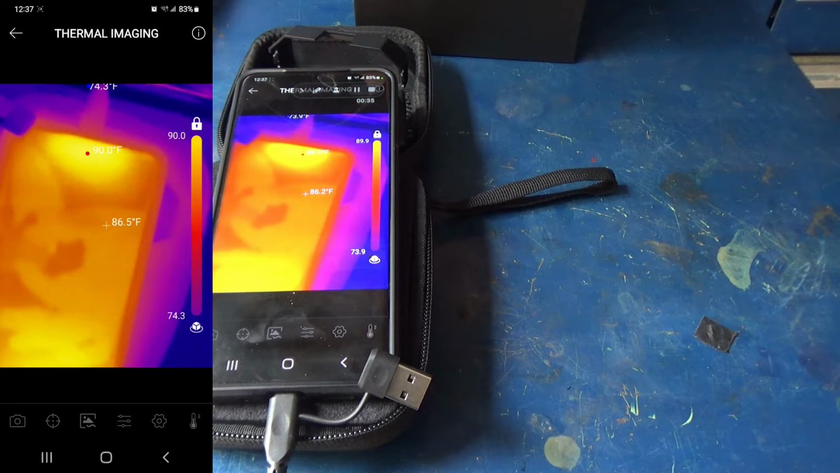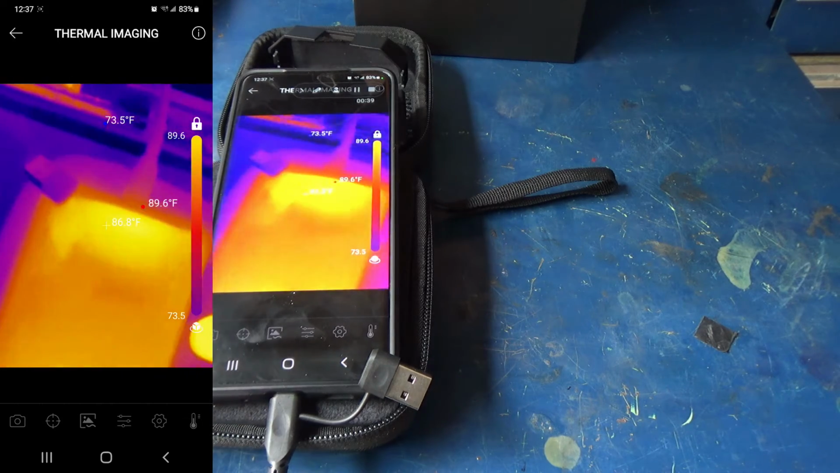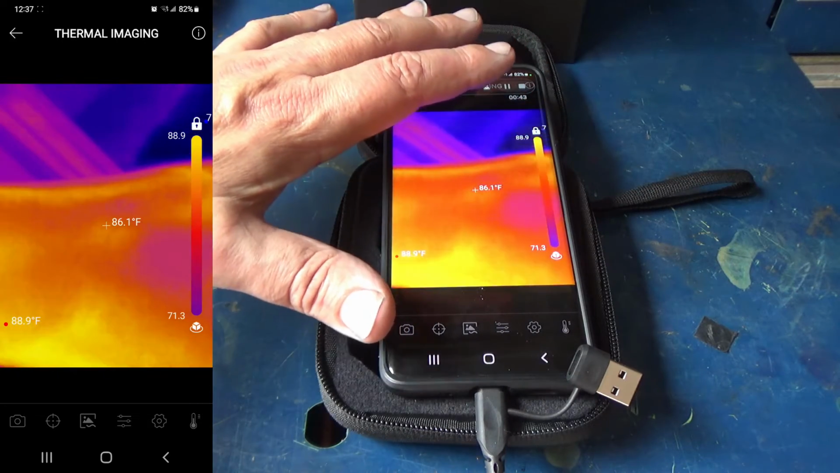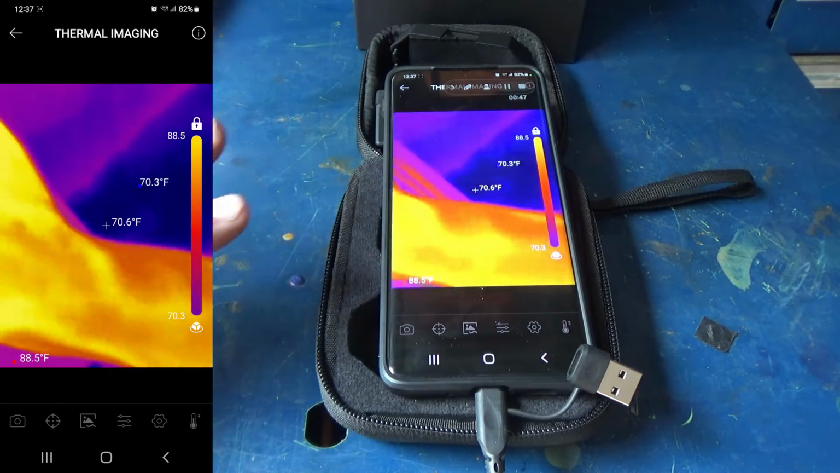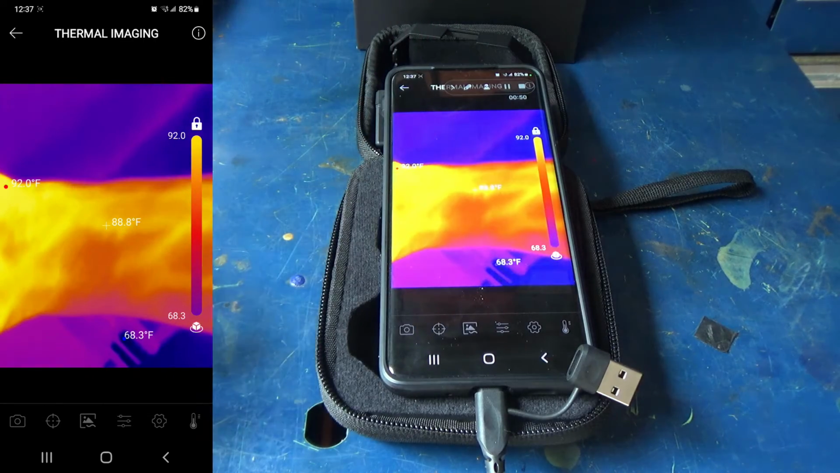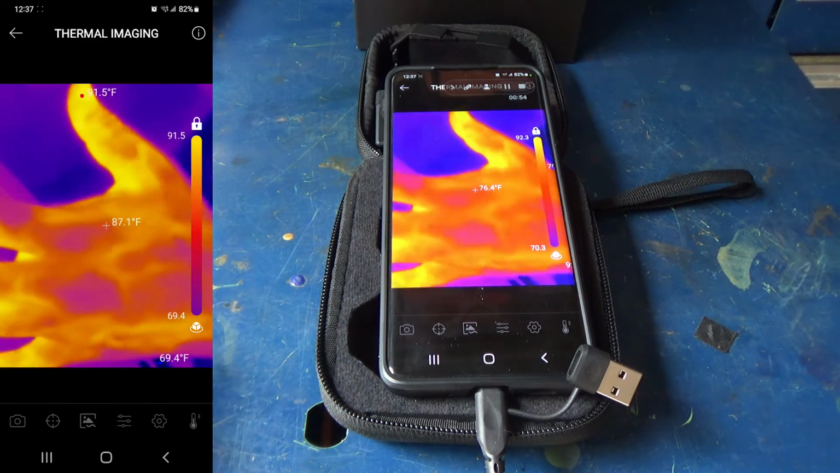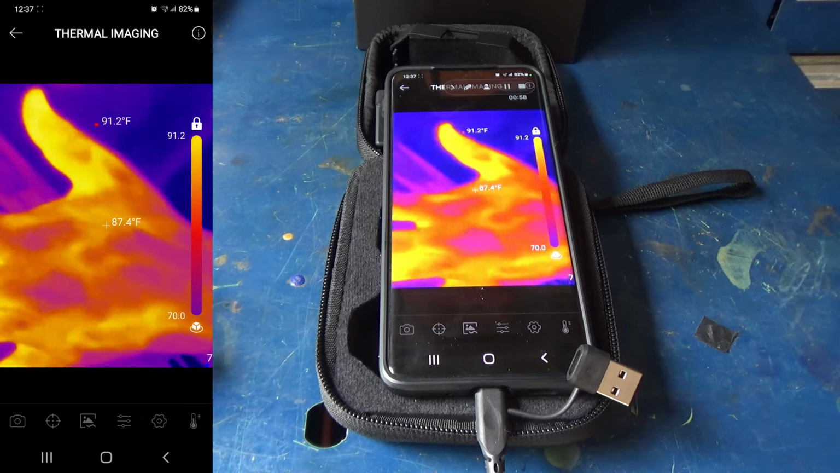Right there at this particular distance is about where you want it. So just to kind of show you, you can actually see the veins in my arm, in my hand. I mean, that's just wild to me.